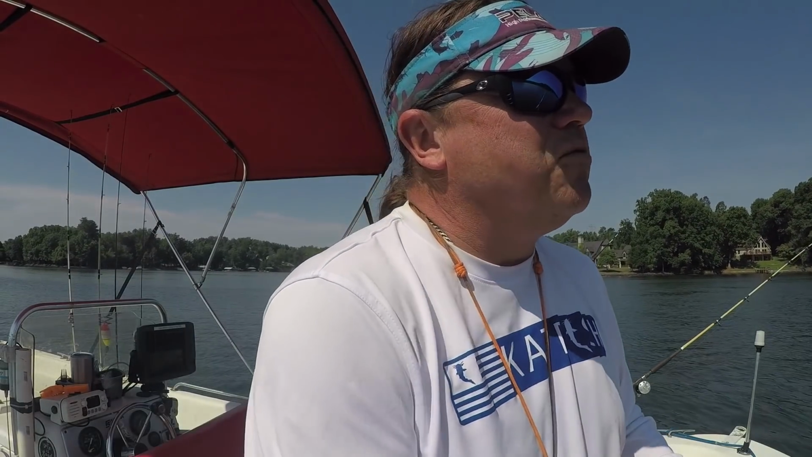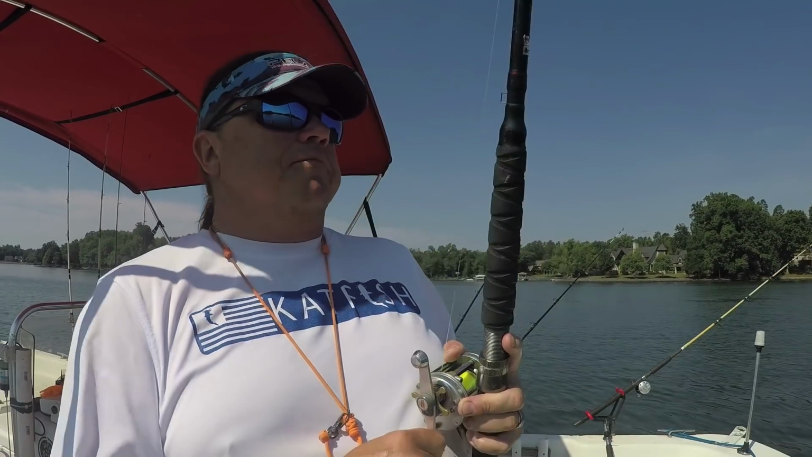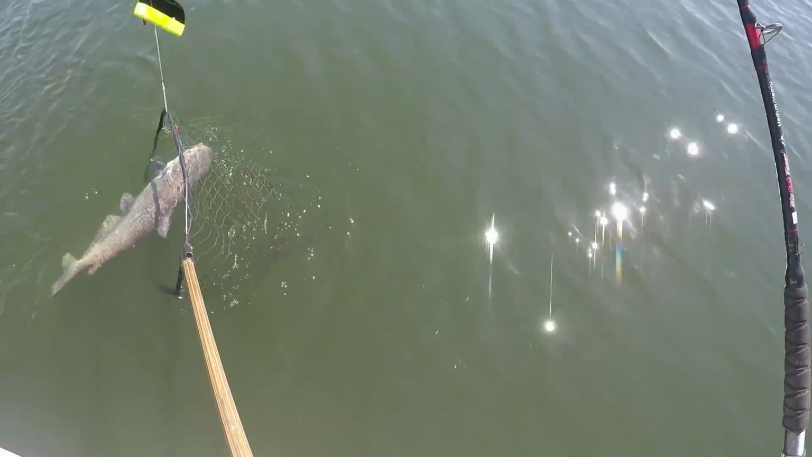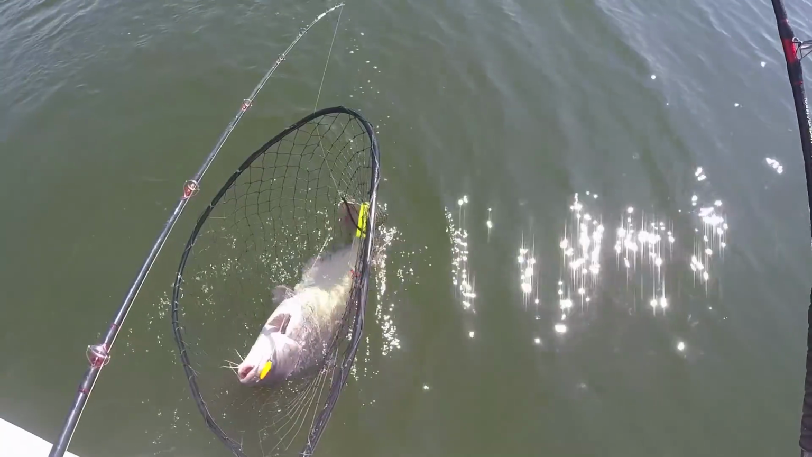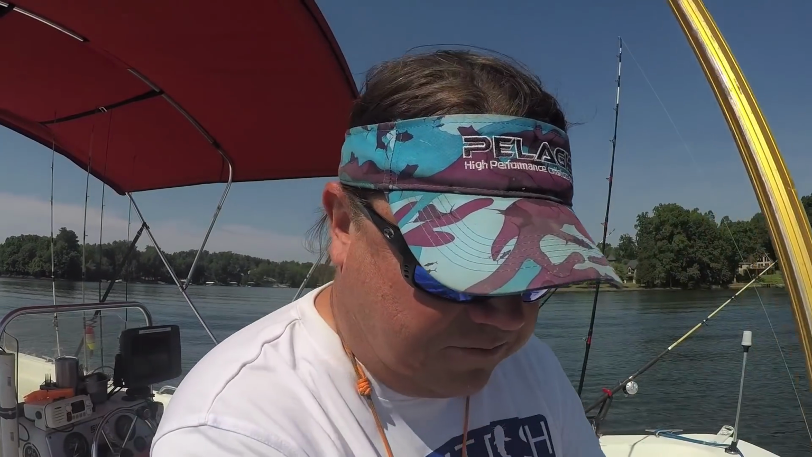I'm getting about equal distribution between the planer boards and the lines that are just on the bottom behind the boat. Everybody's getting hit about equally. It's nice to get that spread out. That's the biggest thing. With the planer boards, I don't know that you catch more fish, but definitely get a better spread of baits out there. We're right on the verge of where the thermocline was starting.